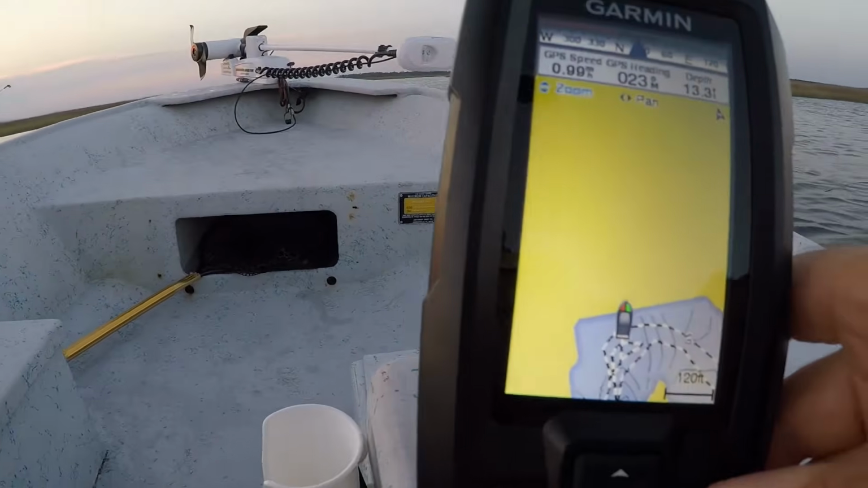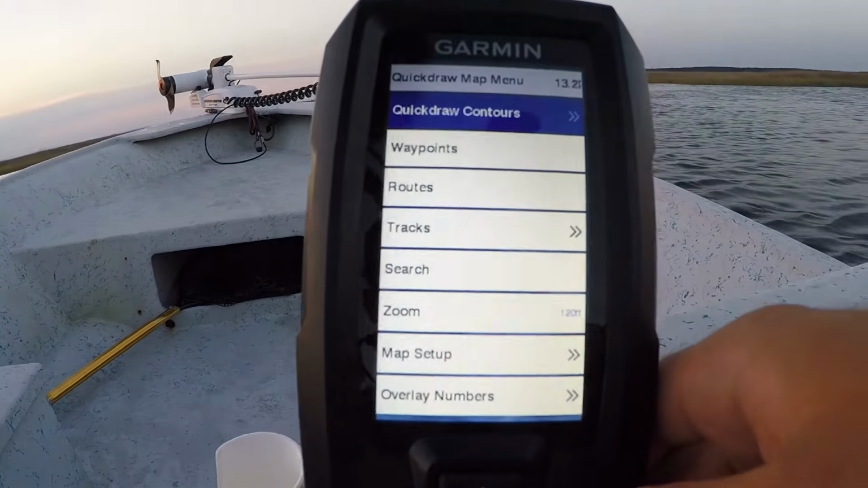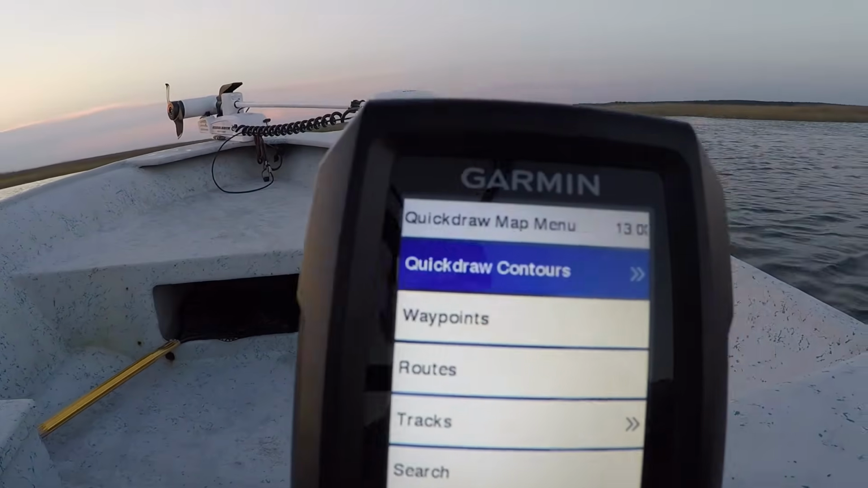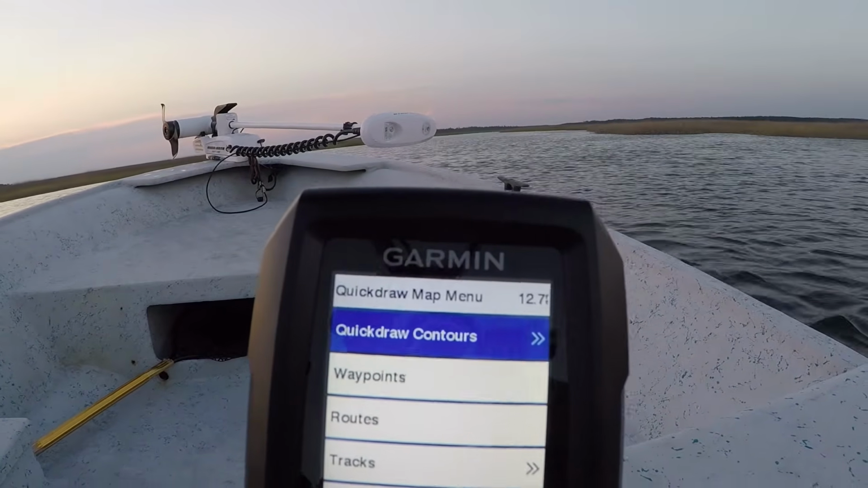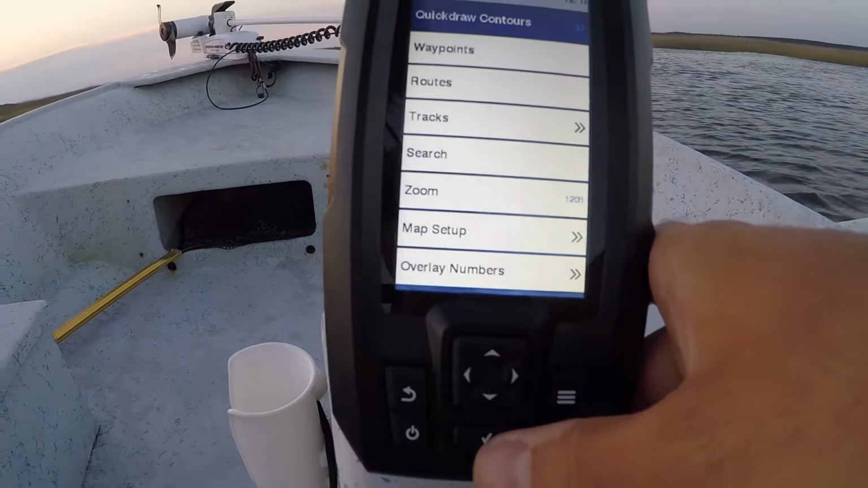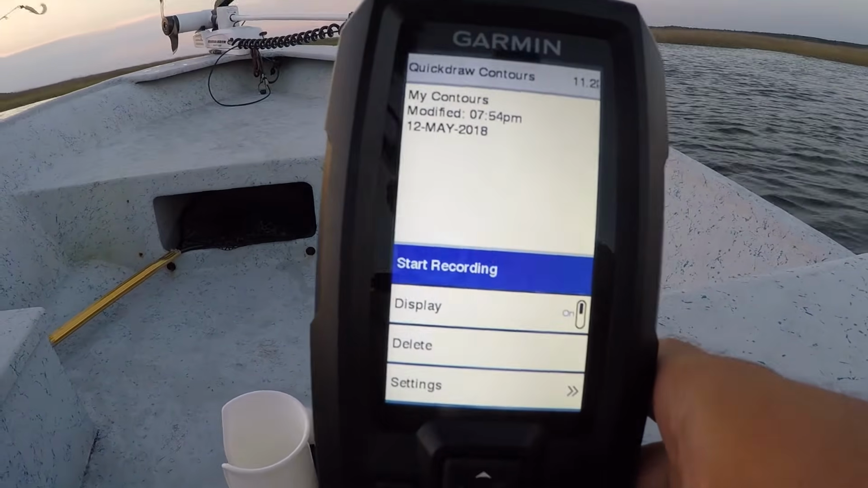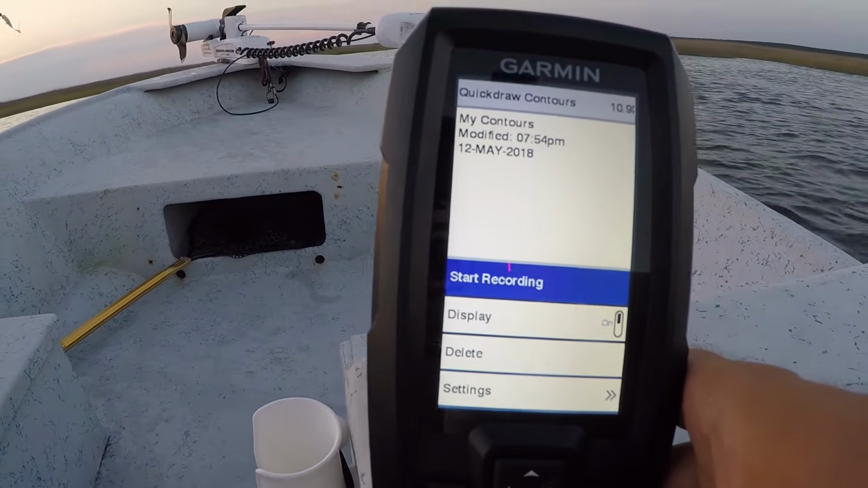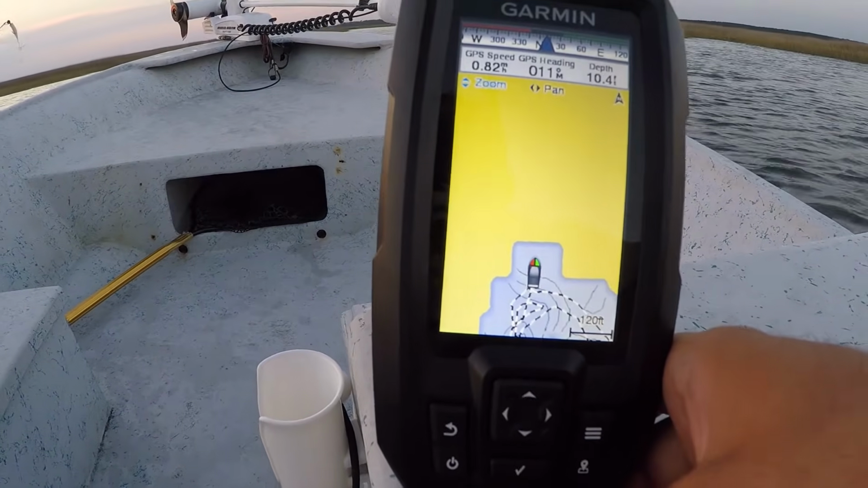So what we're going to do is press this button right here, and that'll bring you up to the Contour Quickdraw map menu. So we're going to go to Quickdraw contours, check mark. Then the first thing it's going to say is start recording. So press this check mark, and now we are recording.